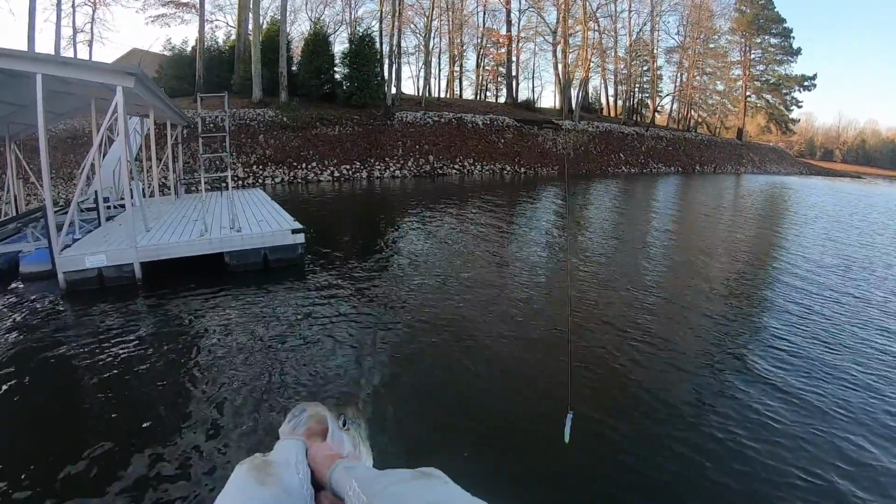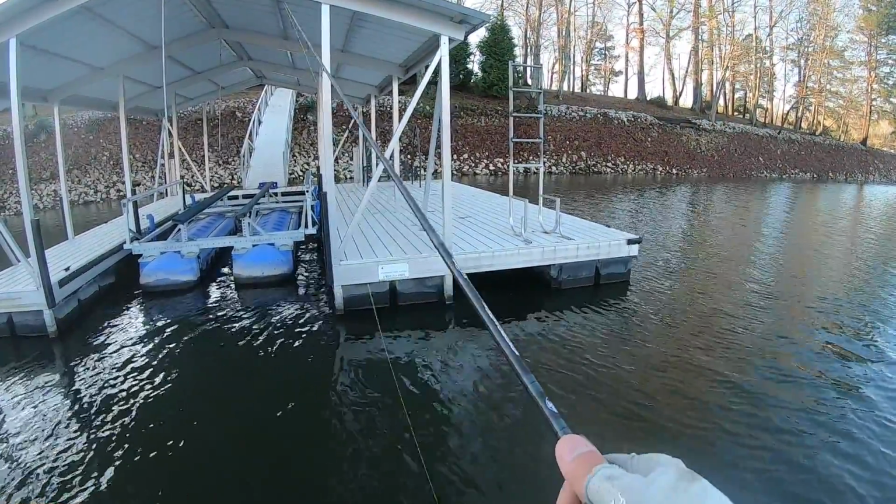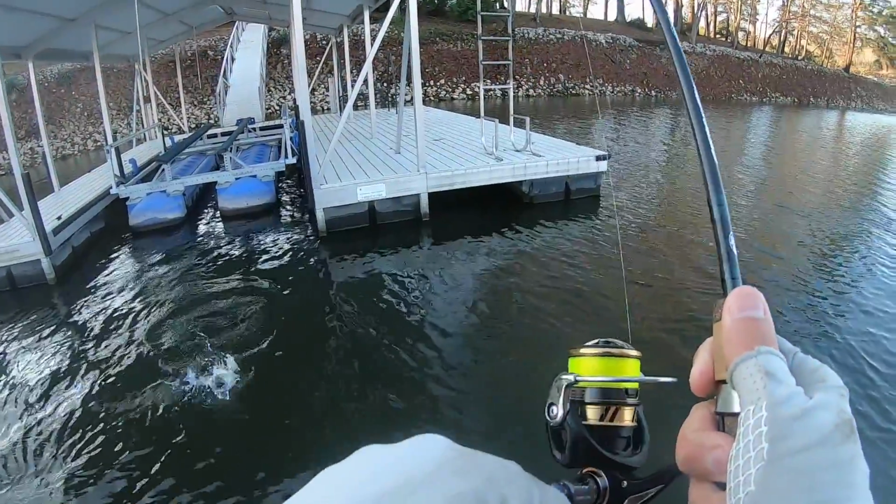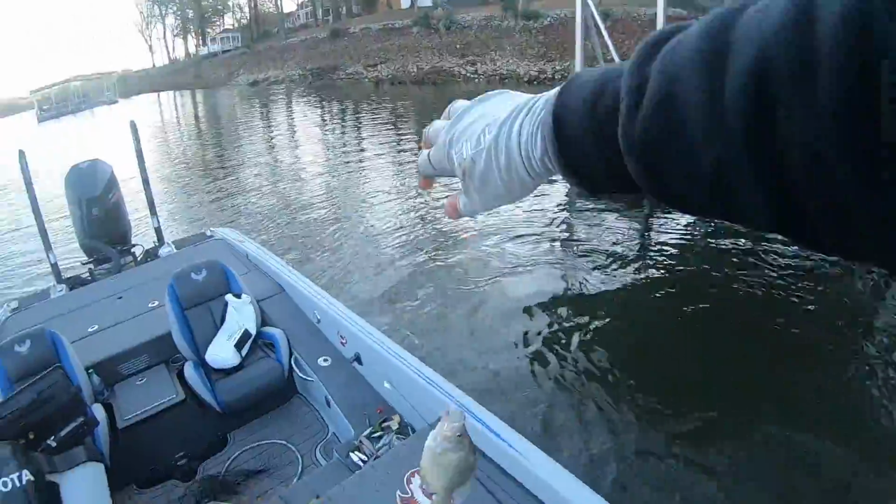These son of a guns are biting this morning. There he is. As soon as I tightened up on my line, he thumped it. A good one too. Another good one. Pretty interesting what those crappie did right there.